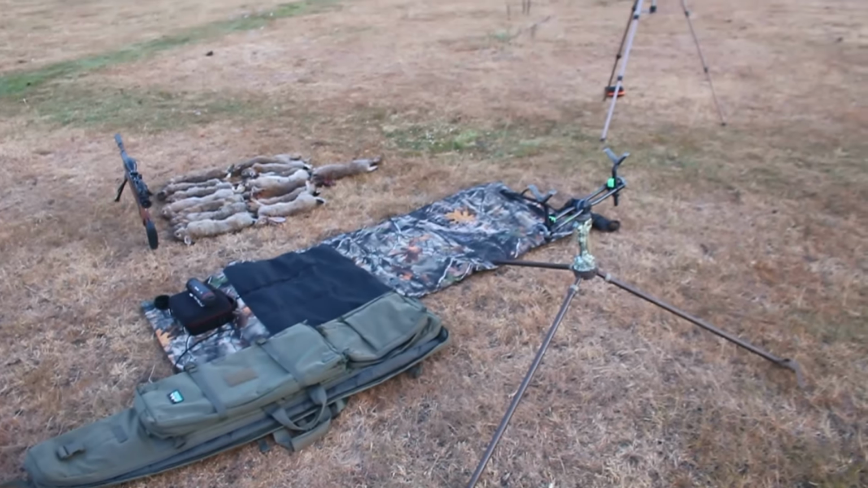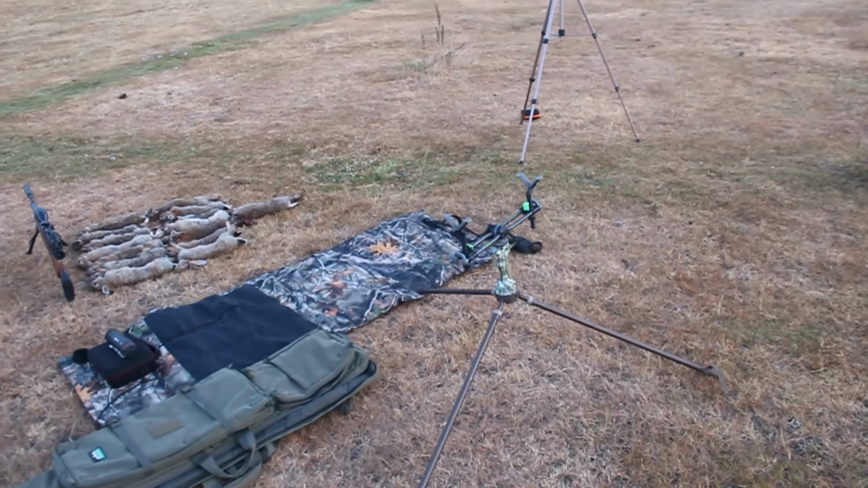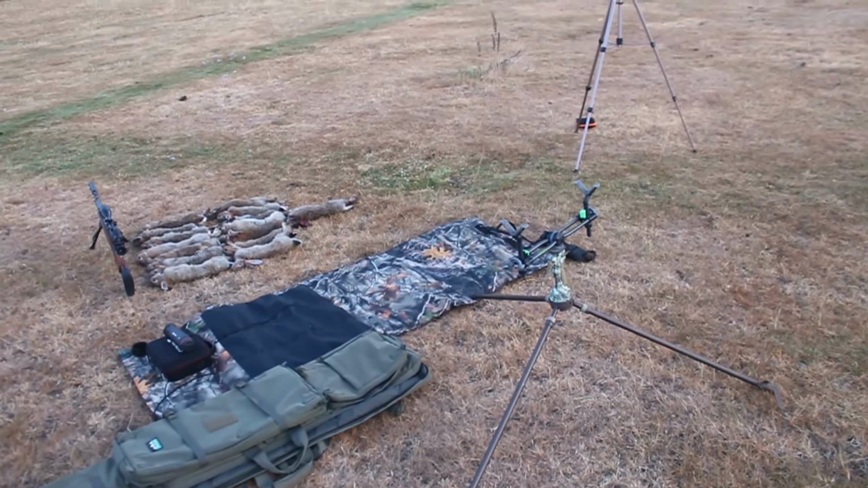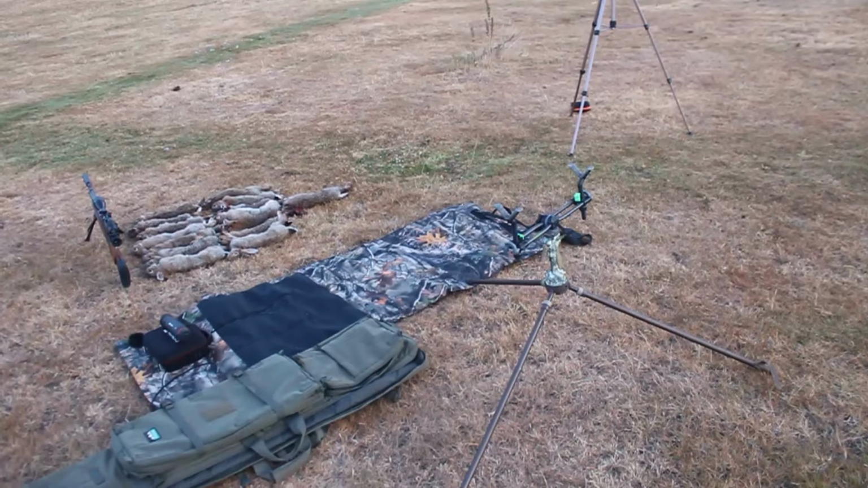And here we are, this is where we camped out for the night, our little base camp. And from here we had a great view of the entire permission.